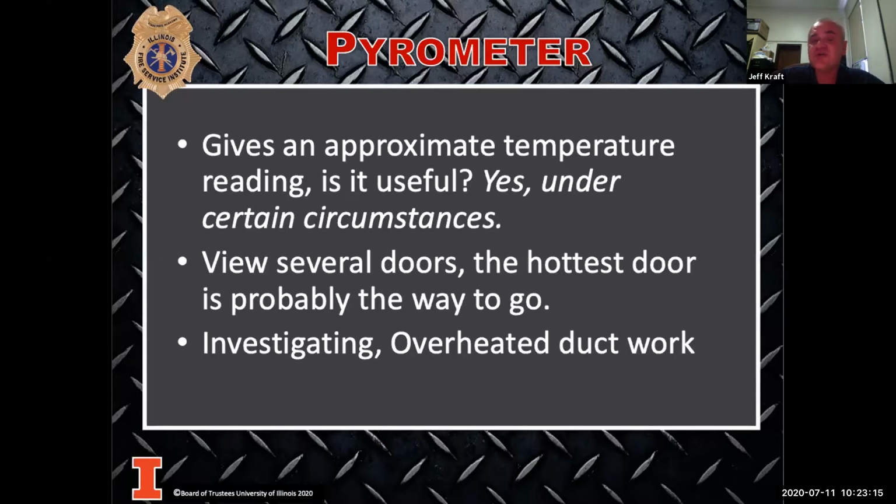When you are using the camera, you have the ability to view a lot of different things and get the information from a distance. I can view different doorways. I can view which door is the hottest. So if I'm going down, say, the hallway of an apartment building, and I'm looking at 5, 6, 10 doors, the door that shows up the hottest on that is probably the one I'm going to go to first, is where the seat of the fire is. That's going to give me the information and save me time.